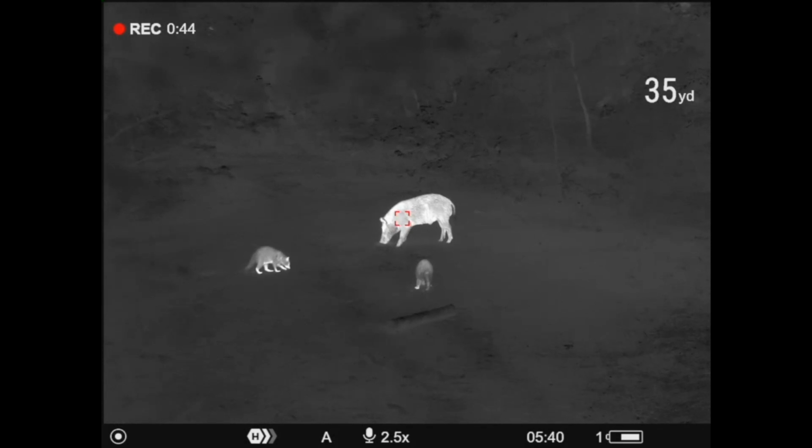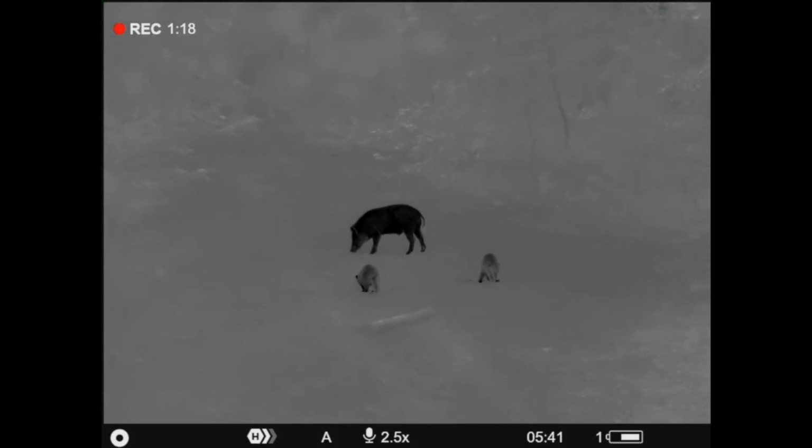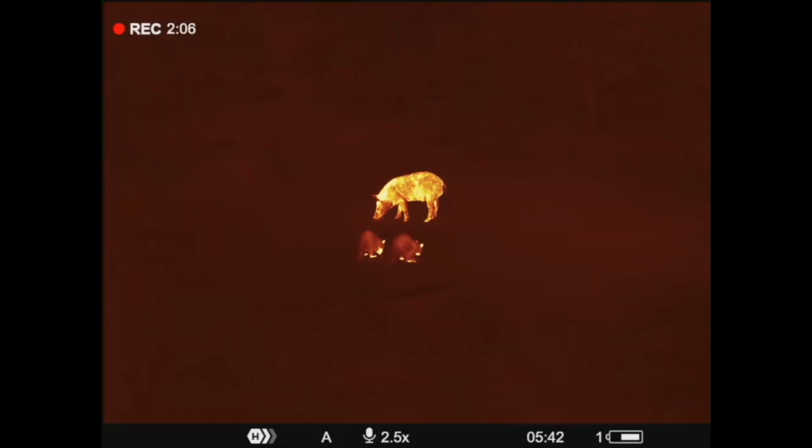I promise you y'all, it's not the last. I think I said on last week's show that this is the future. Higher than 640 resolution, ultra high resolution is definitely the future as well. So let's run down the specs. We'll get to some video. We'll try to answer all your questions as we go through it. And again, if you have more questions, you can always comment on this video.